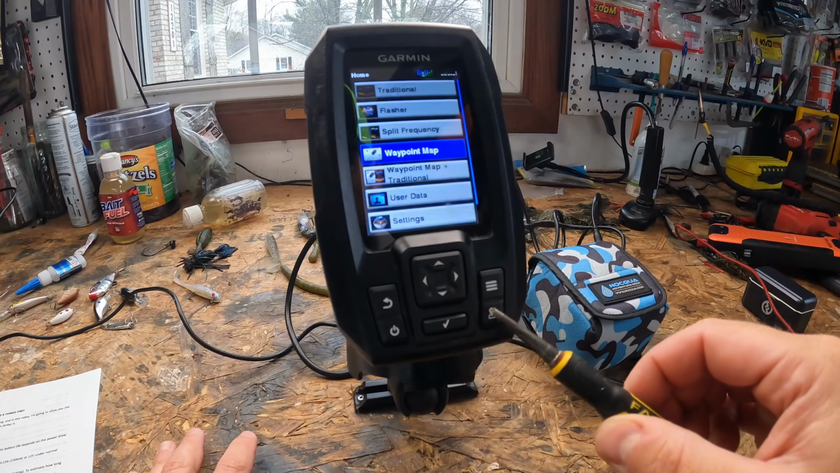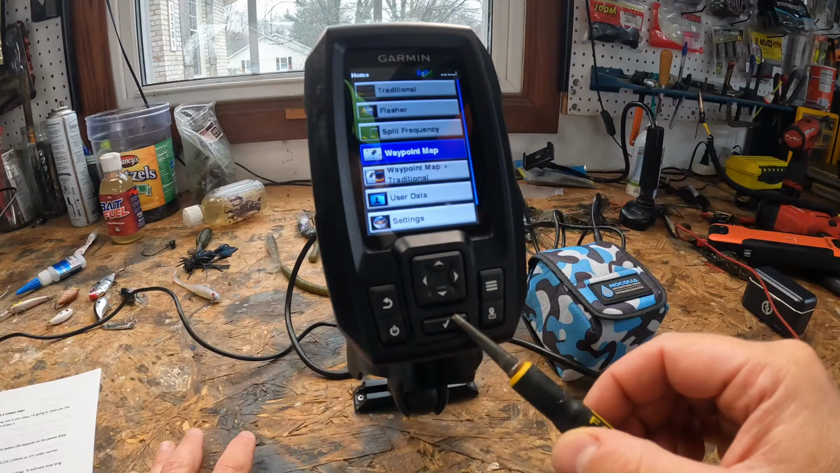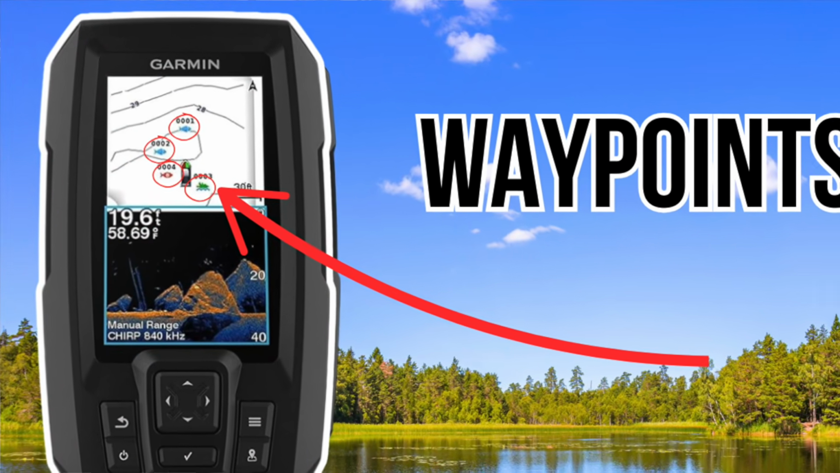This is going to, of course, be your power button right here. Of course, it turns it on and off. Your acknowledgement key, this is going to confirm your selections. And then your waypoint button is going to save your current location as a waypoint. And we'll dive into that in a little bit more detail in a little bit.